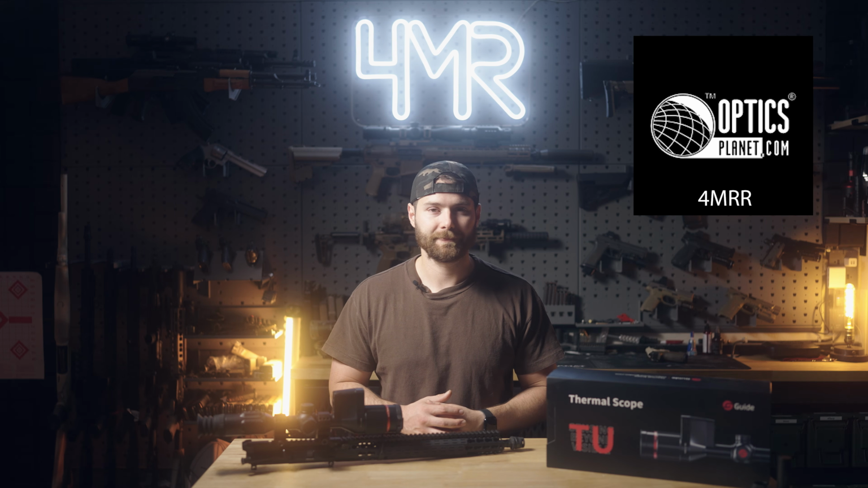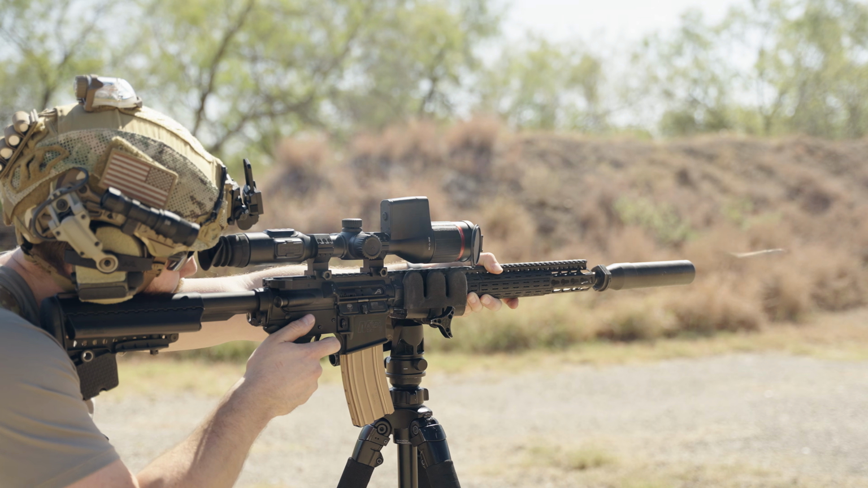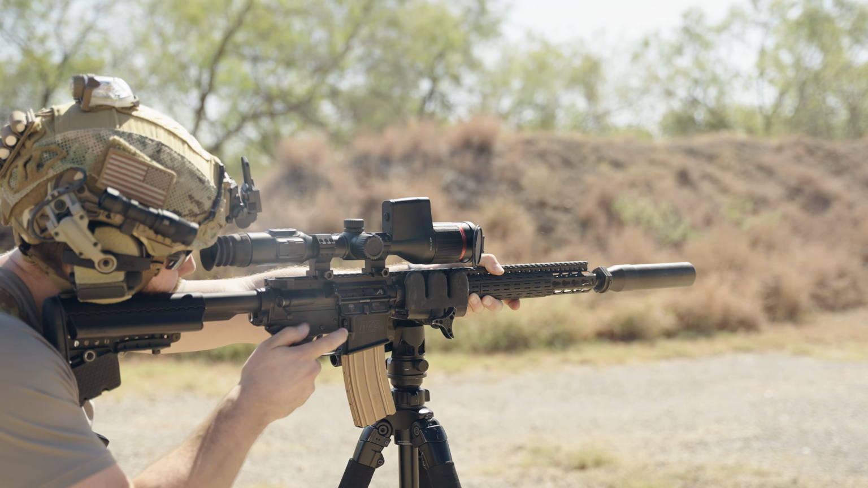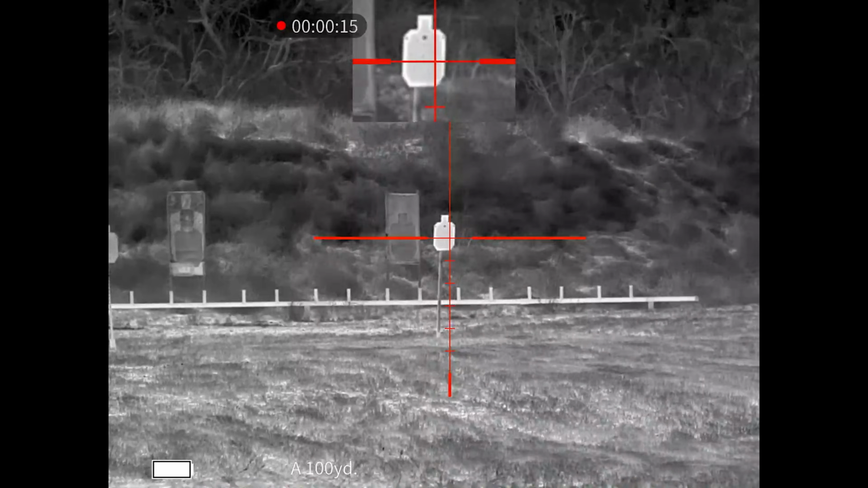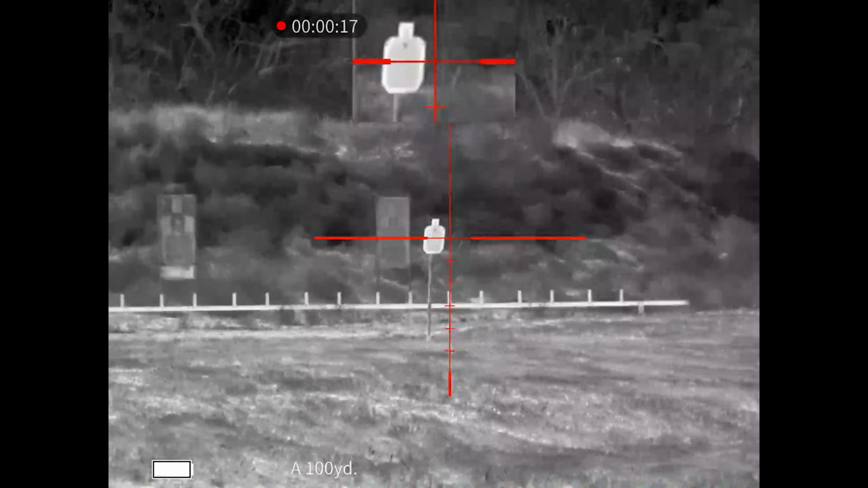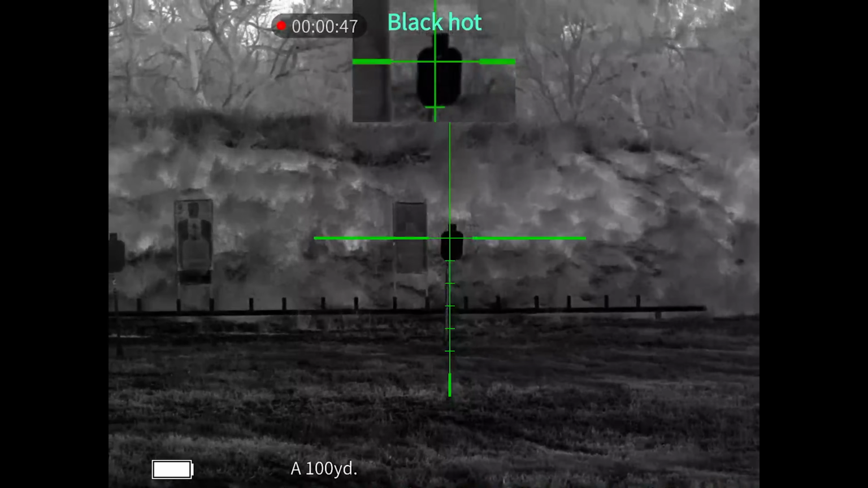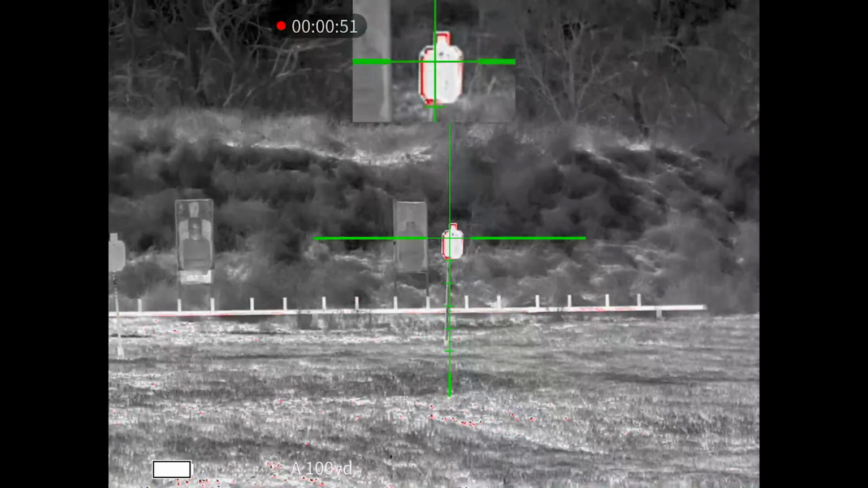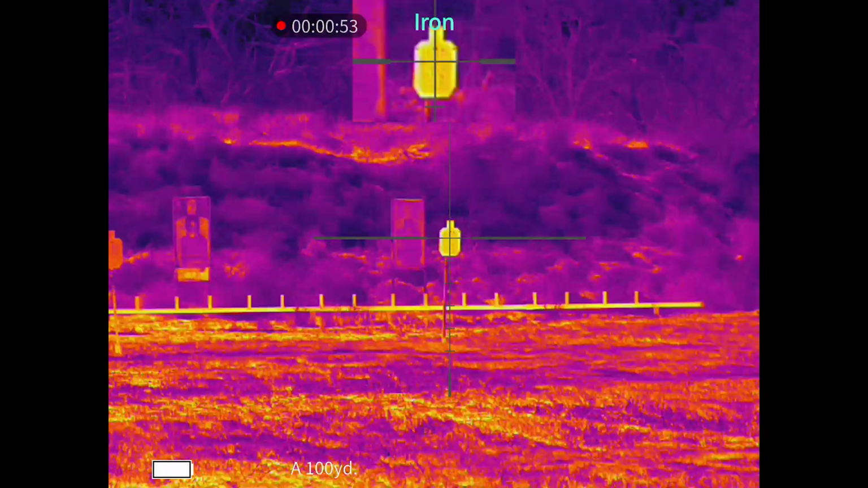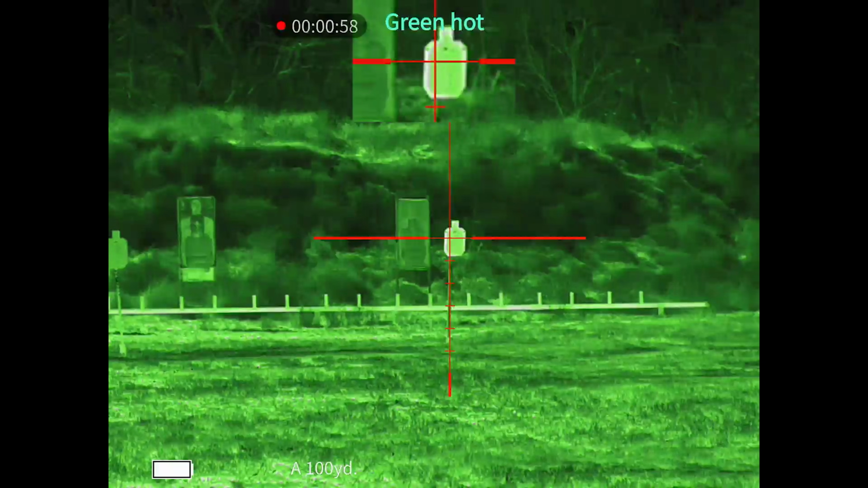Okay, so a lot to cover here when it comes to thermal optics. If you are on the fence about making the dive, making what I would consider to be a pretty hefty investment at times when it comes to thermal optics, there's a lot of information that you may want to know. But if you're also like me and you have severe ADD, maybe you want to skip around to what you're most curious about. So check the description below. This video is going to be segmented for your convenience so you can get to what you're interested in, but we're going to cover a lot here in my typical thermal scope review fashion.